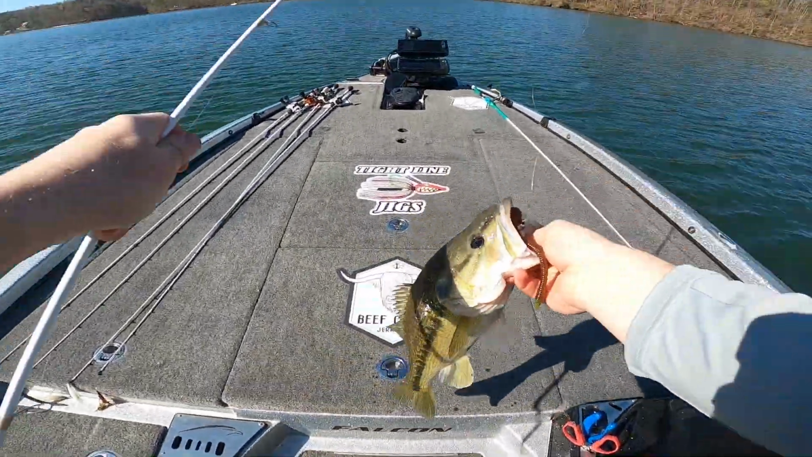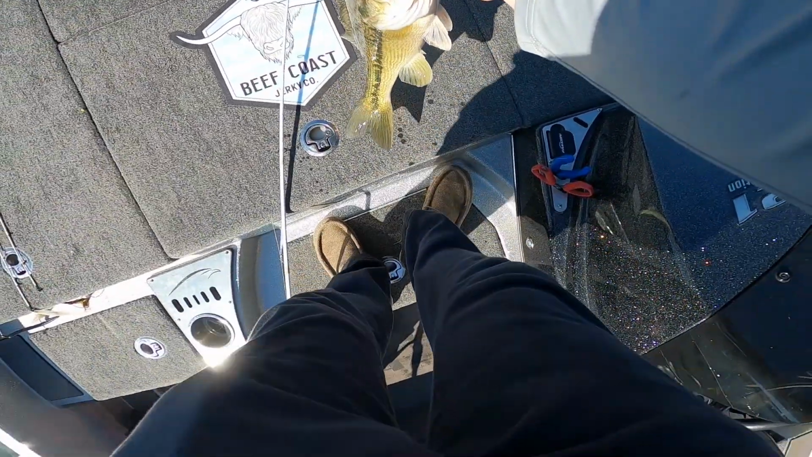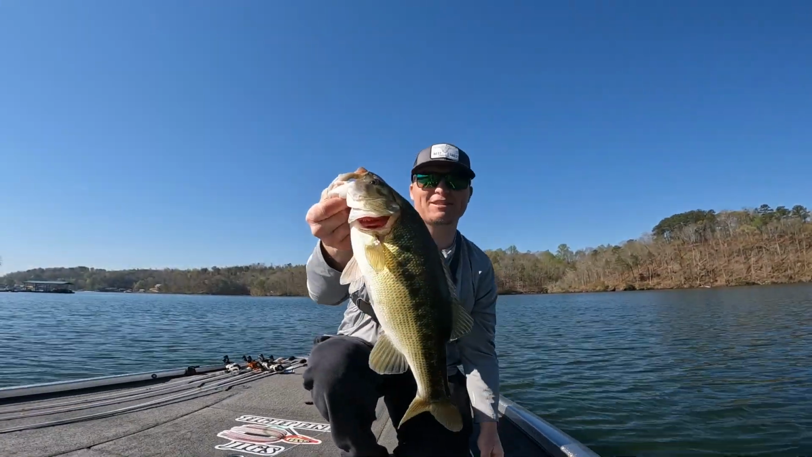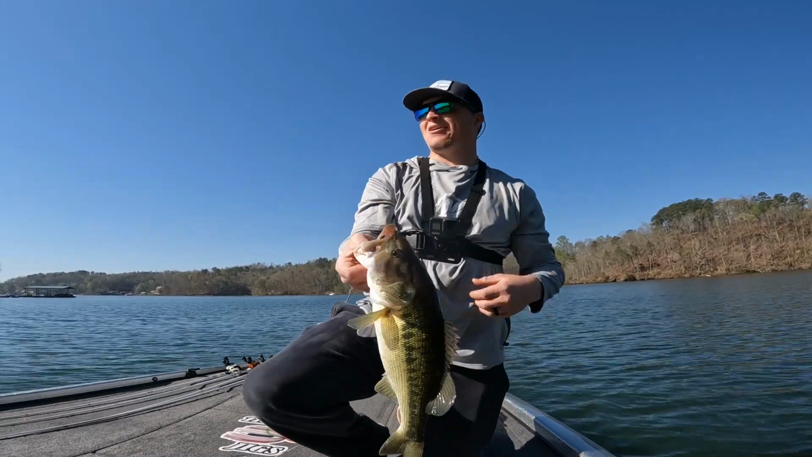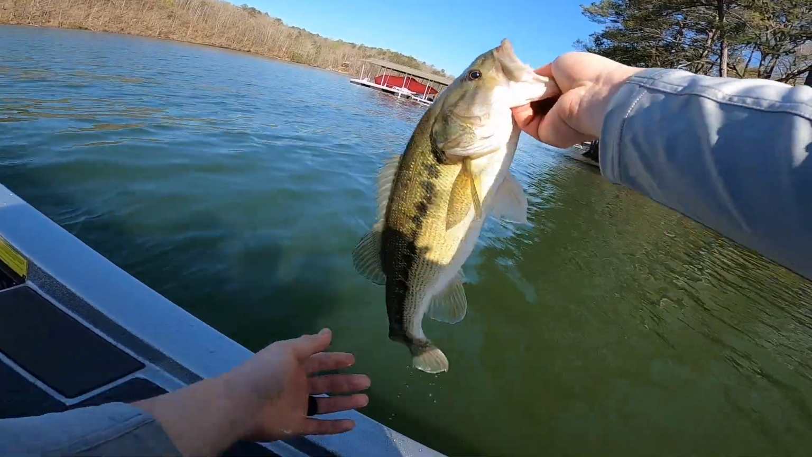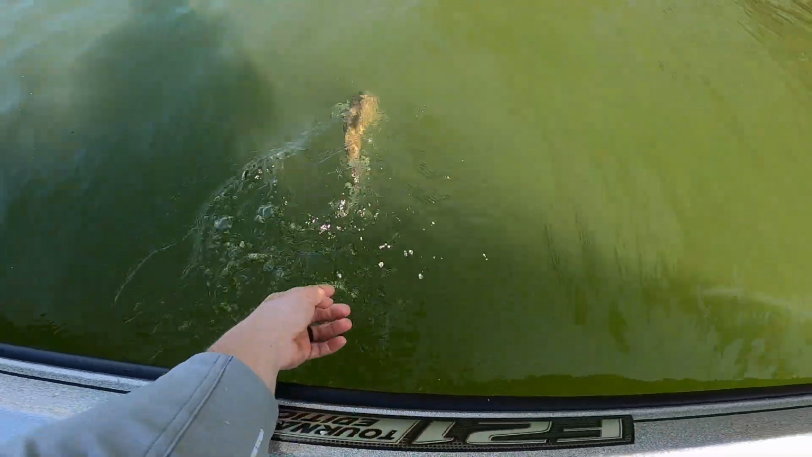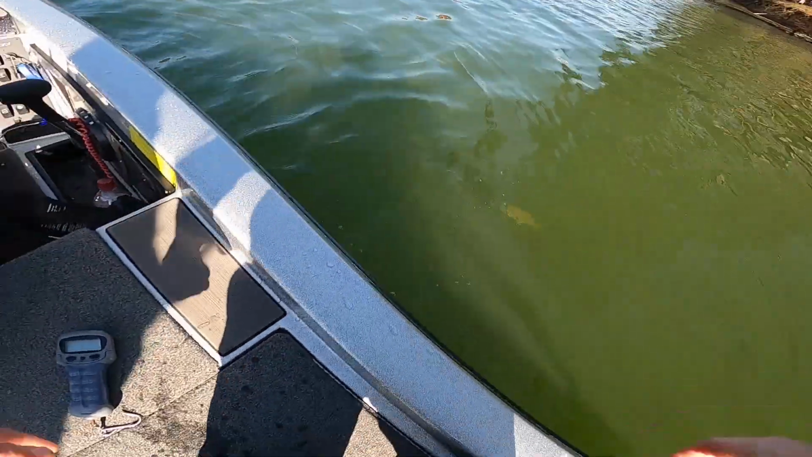God, that's a very nice fish right there. I told y'all they was biggins. Lost two. Three-pound spot. God, that was fun.